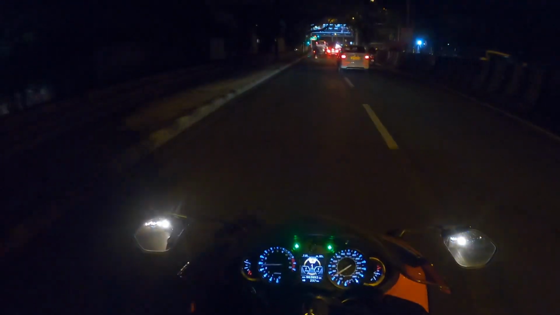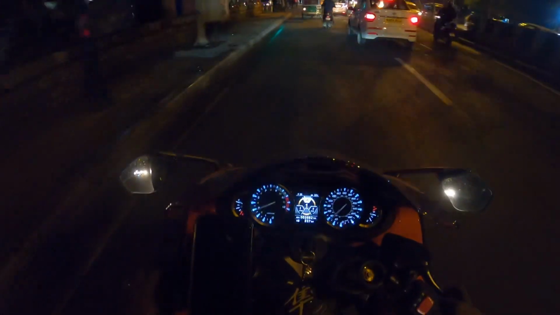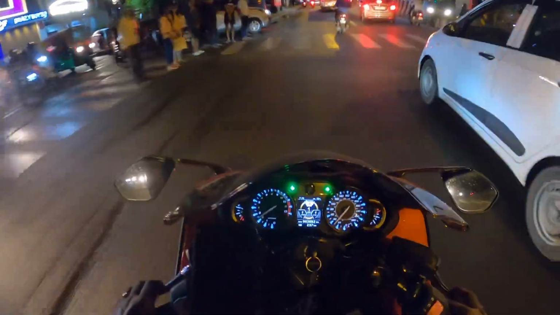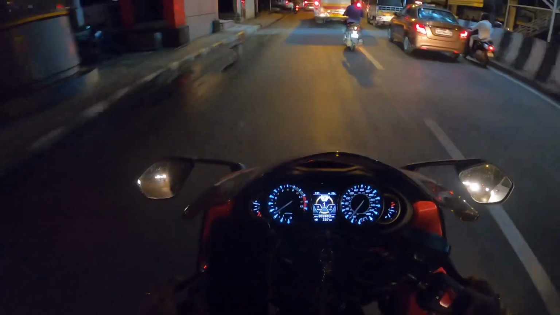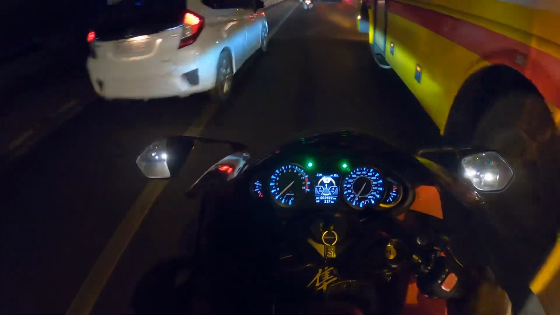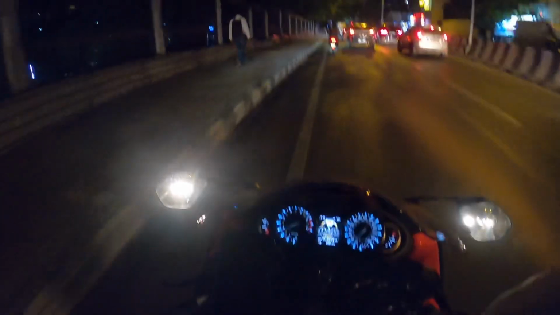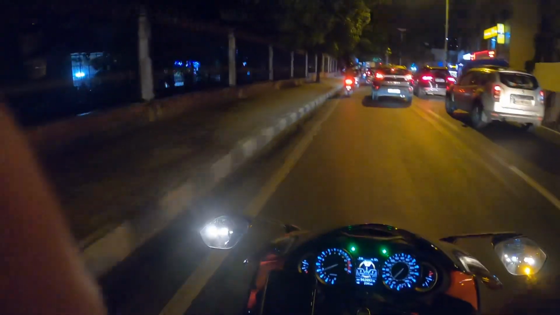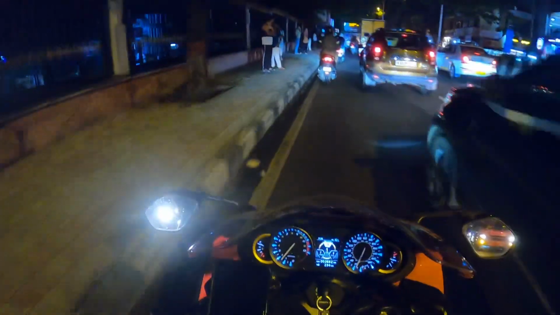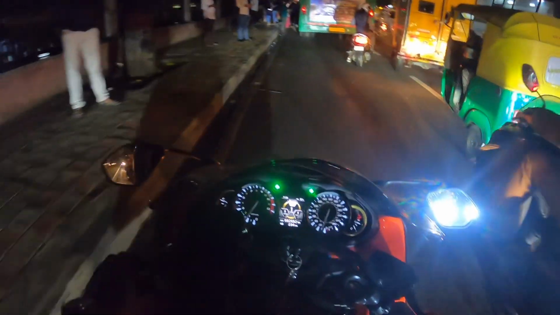I think this view should be good, but unfortunately I'm not able to hold it up. Let me see. The bike is seen more. Get this back. I think I'll have to push this more. Now I think it is a little better. Chalo, let's see how it goes.